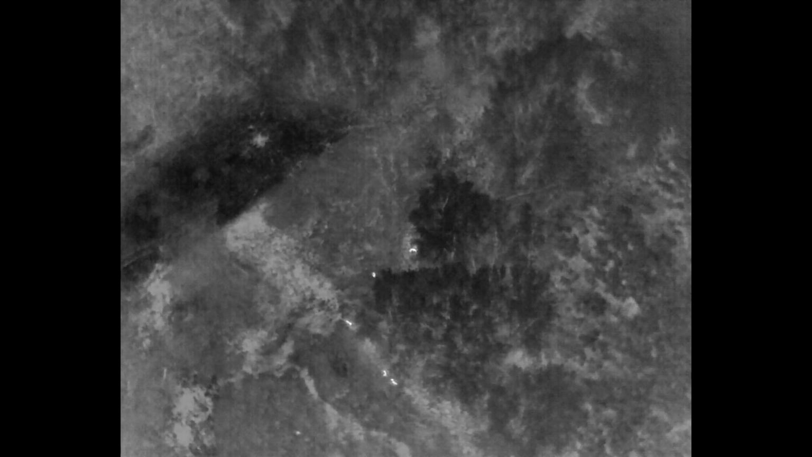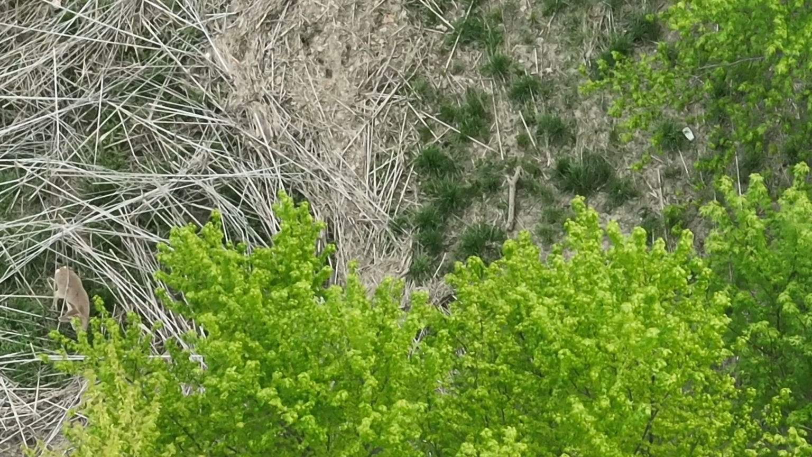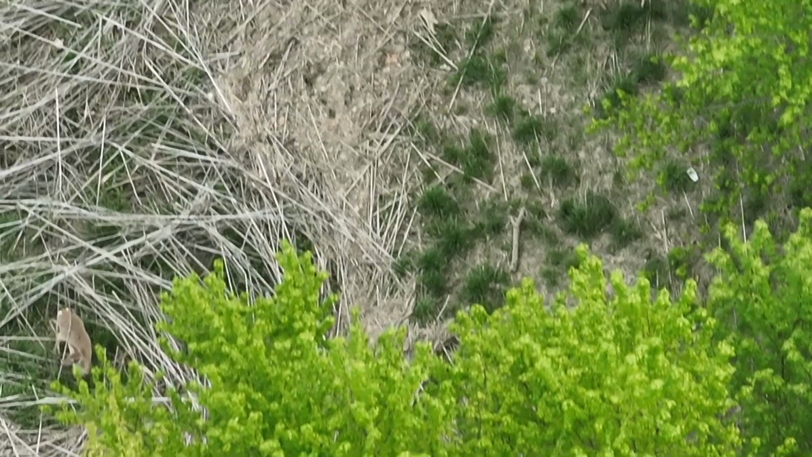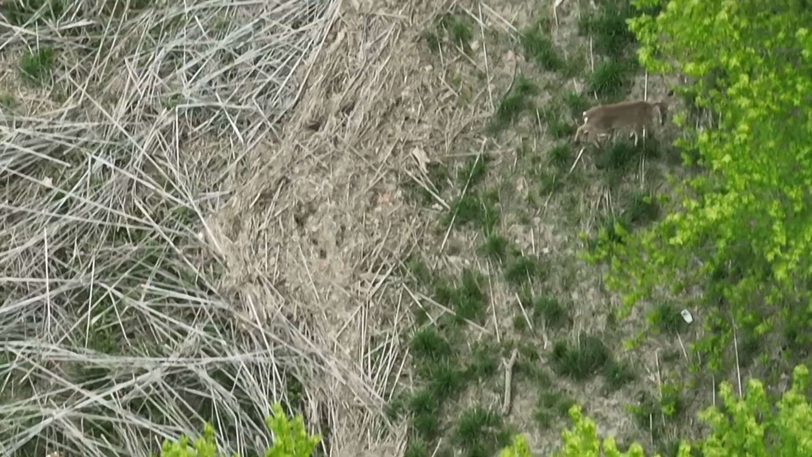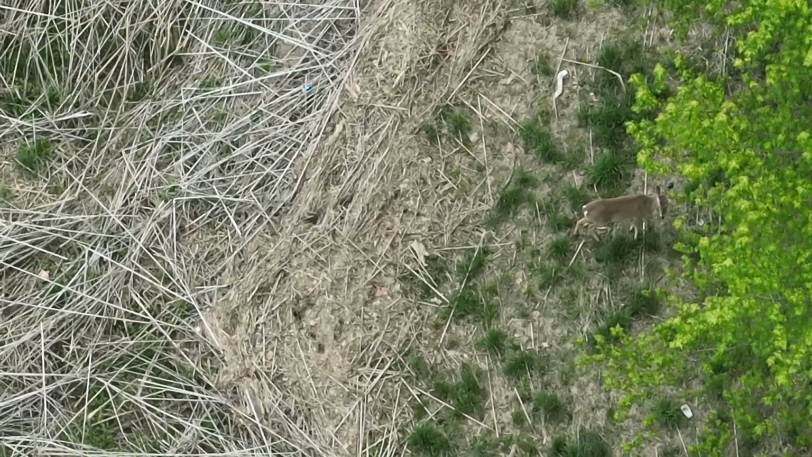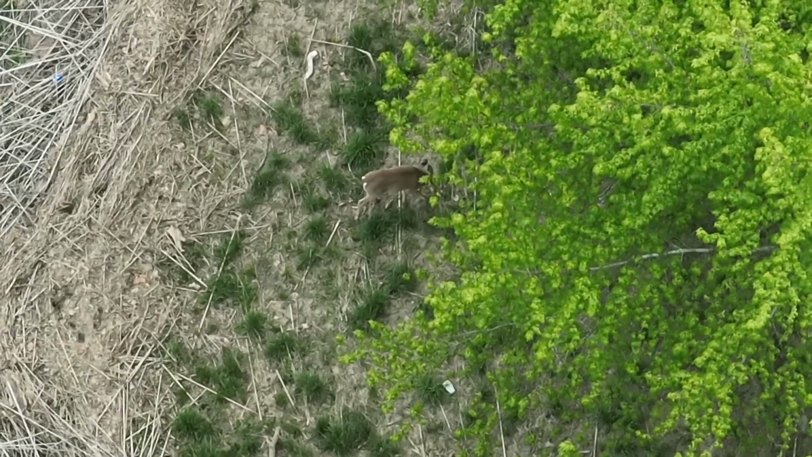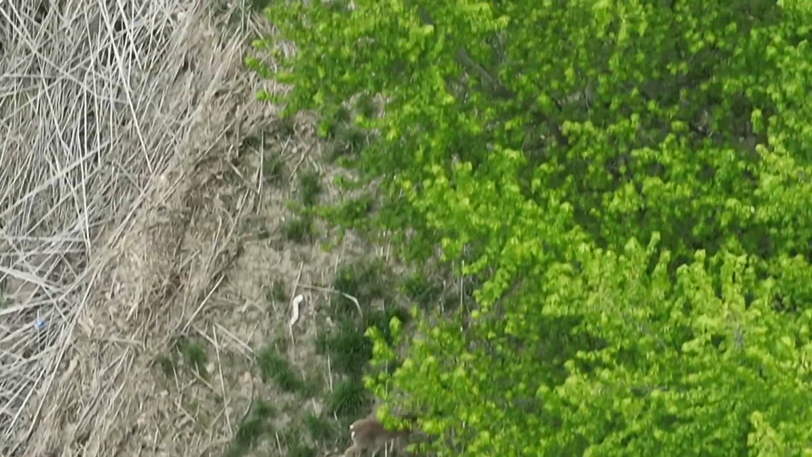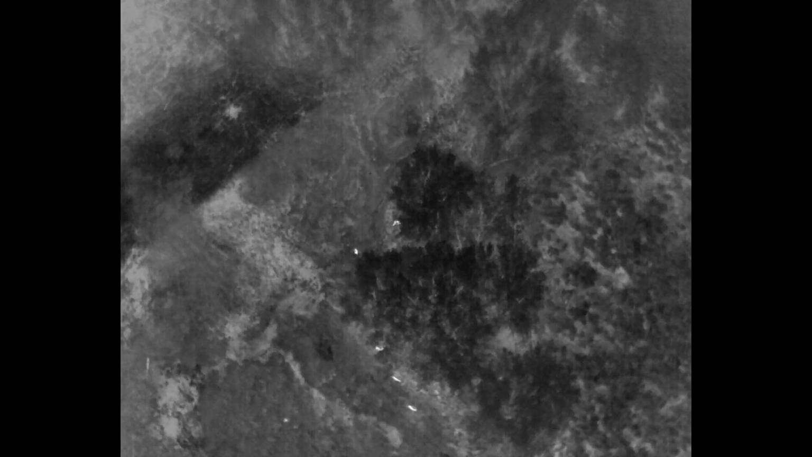So position myself here: 1, 2, 3, 4 deer, pretty easily seen. With the IR, you'll see that one in the bottom left corner there, but with the canopy, it makes it difficult. Now, you can maneuver the drone around and get different angles, but you gotta think about that and what you're actually doing. I verified they were deer.